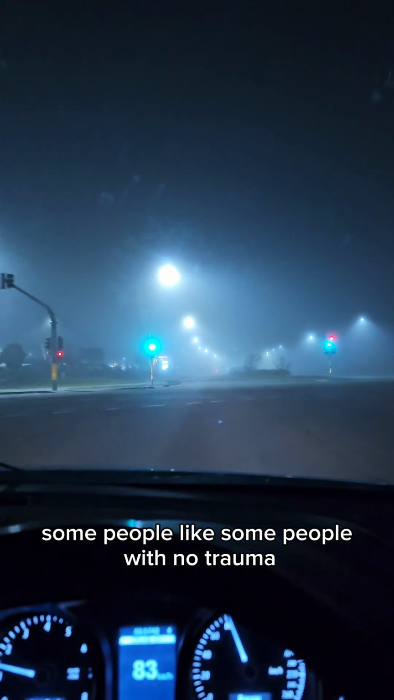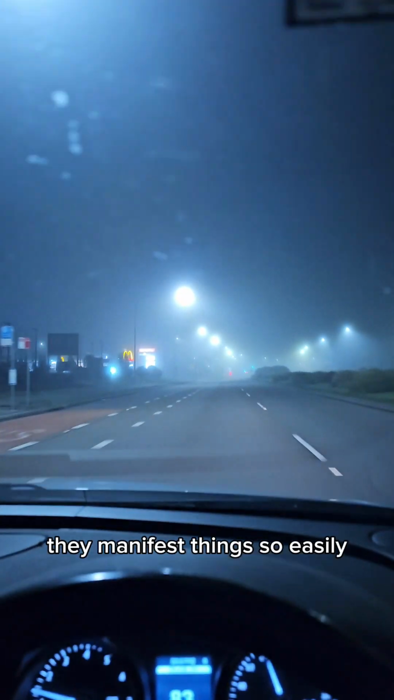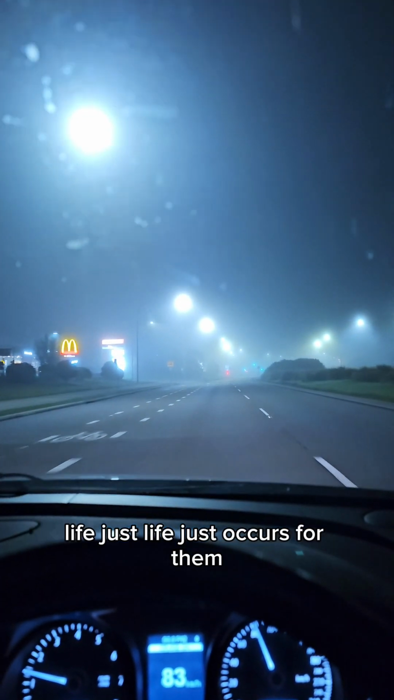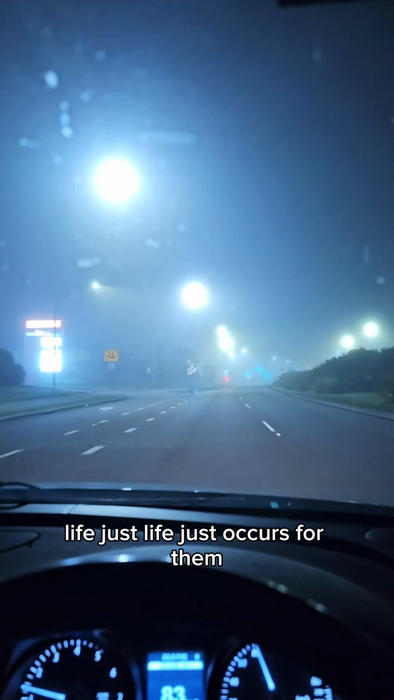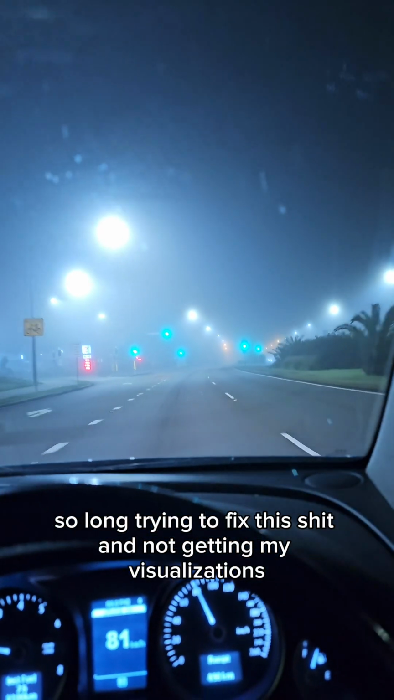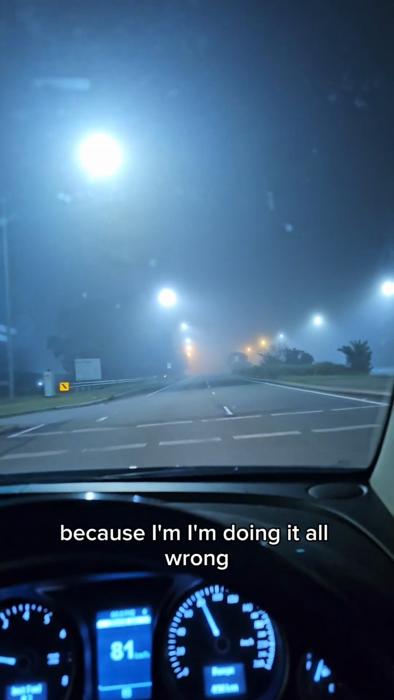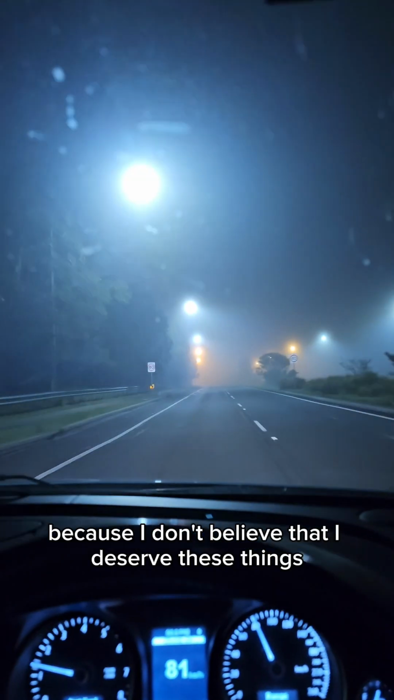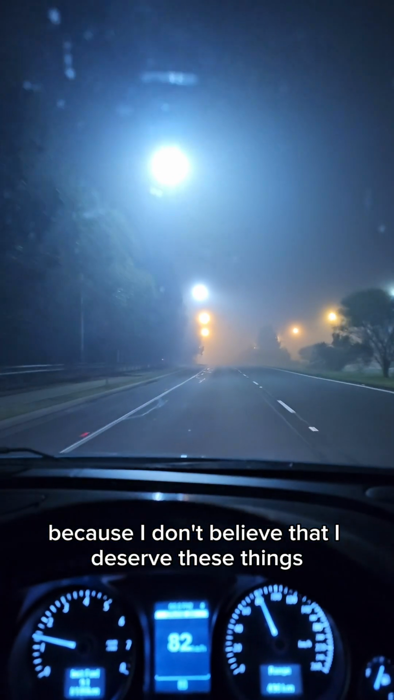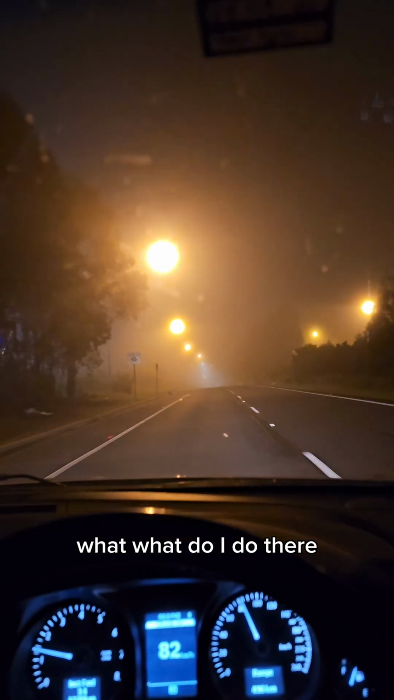Some people with no trauma, they manifest things so easily. Life just occurs for them. And then for others, such as myself, I'm spending so long trying to fix this and not getting my visualizations because I'm doing it all wrong, because I don't believe that I deserve these things. So, what? This is a part of the journey of healing. What do I do there?